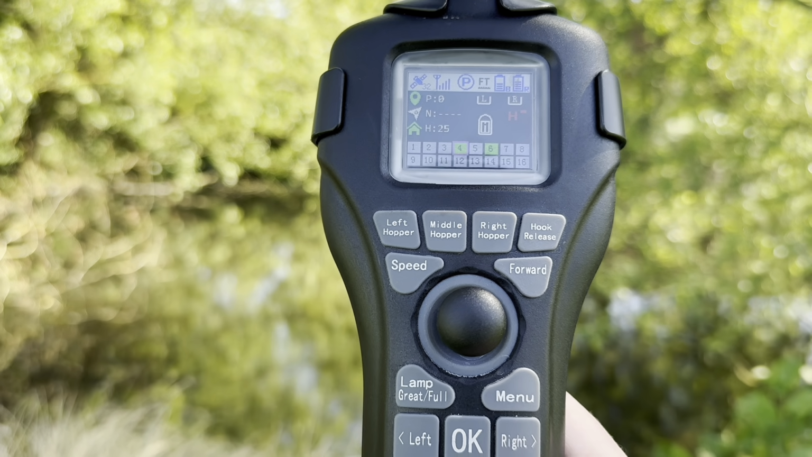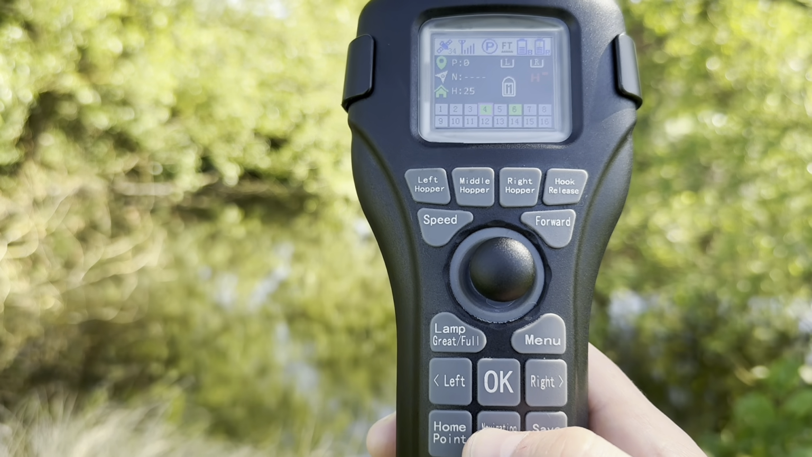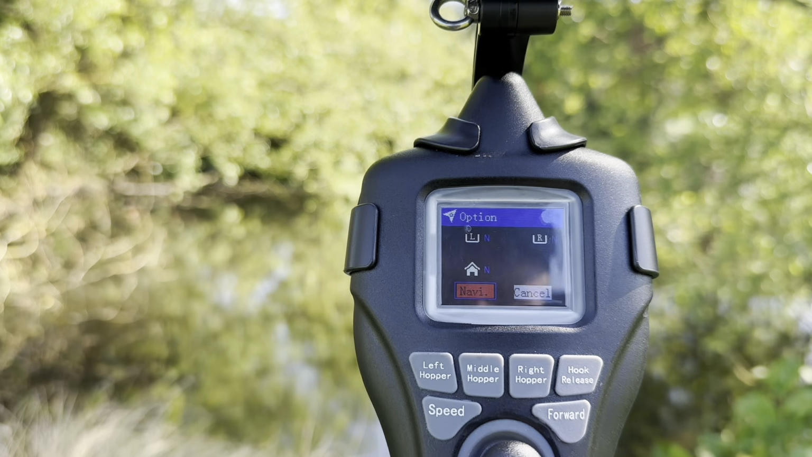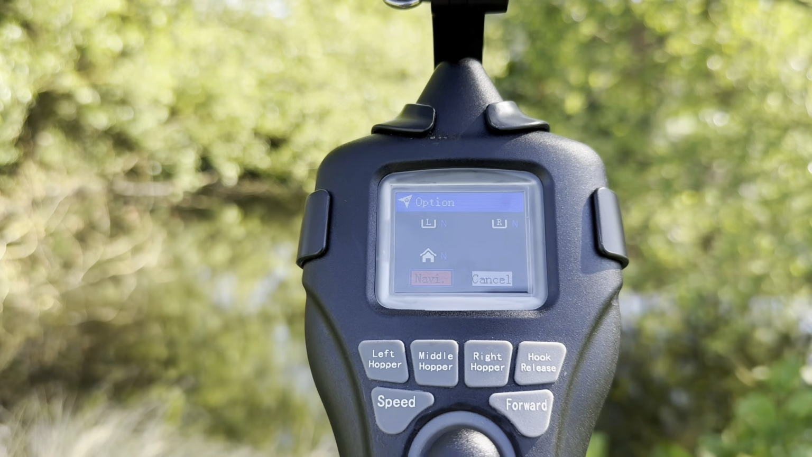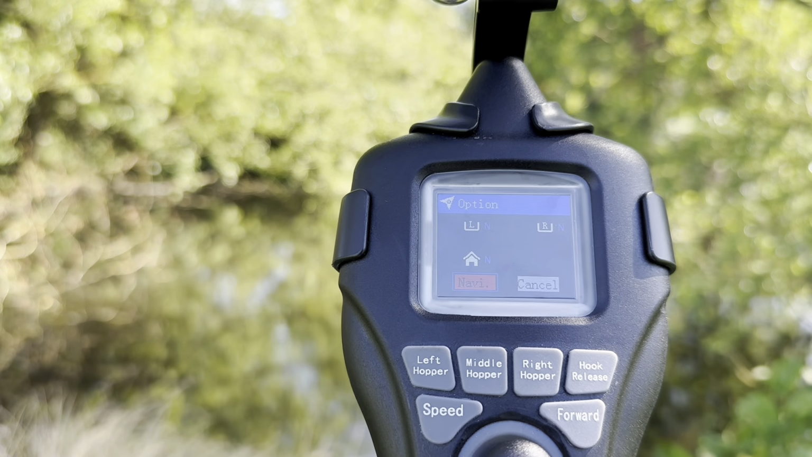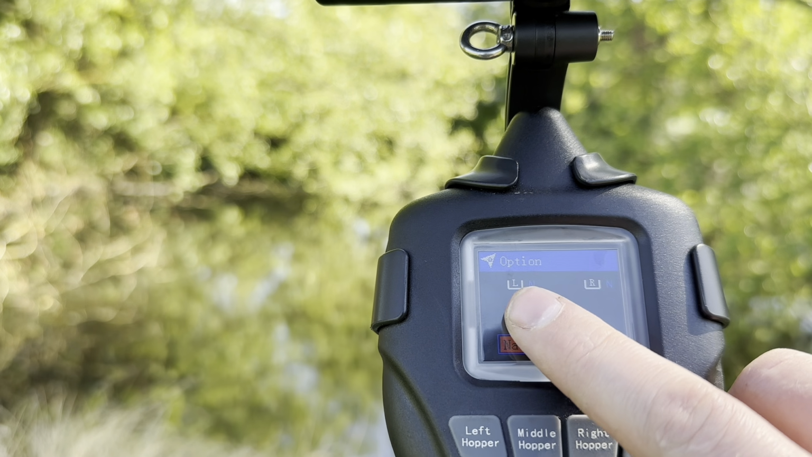So let's say spot number 4 is a spot that we want to navigate to. All we need to do is hover over it, press navigate, and you'll see a sub menu comes up. Now this sub menu is quite important because this essentially is your autopilot. So the boat can actually just go to the spot and do nothing, or in this case you can ask it to open hoppers and return home.